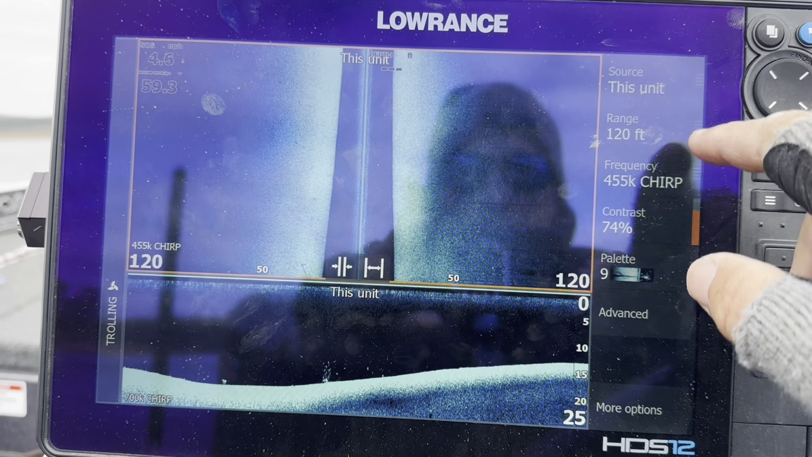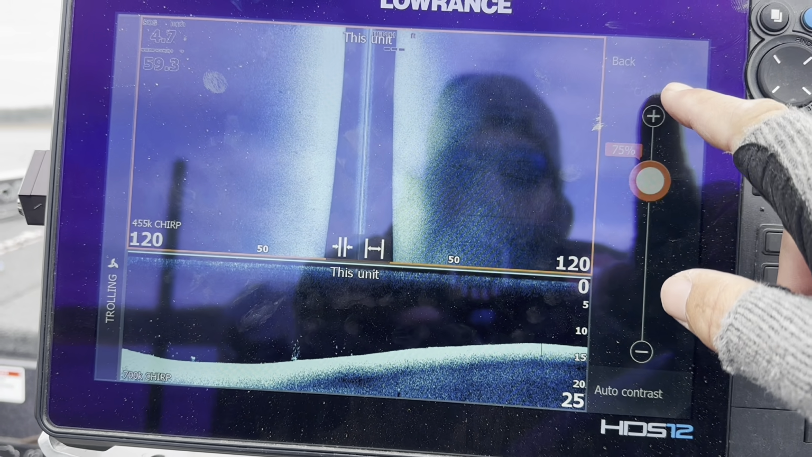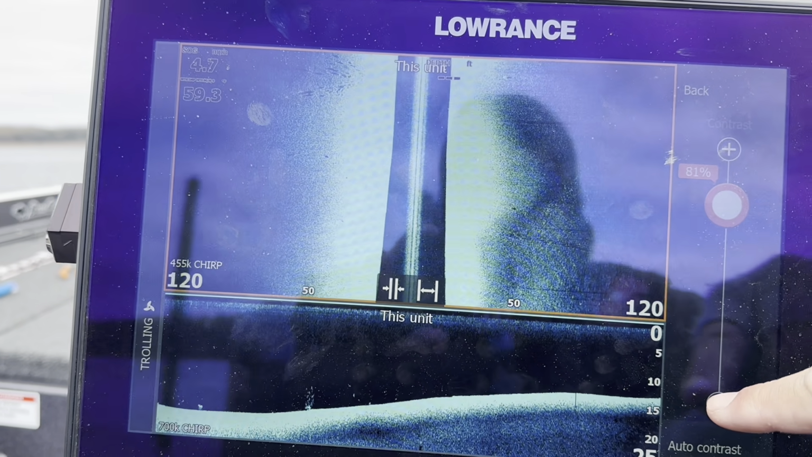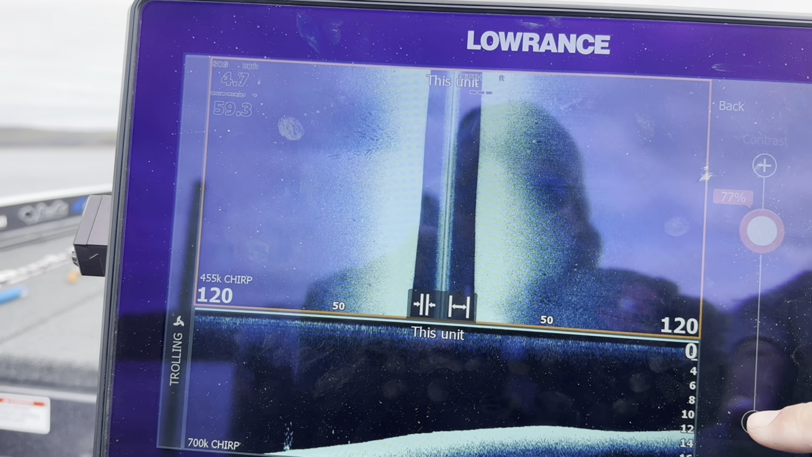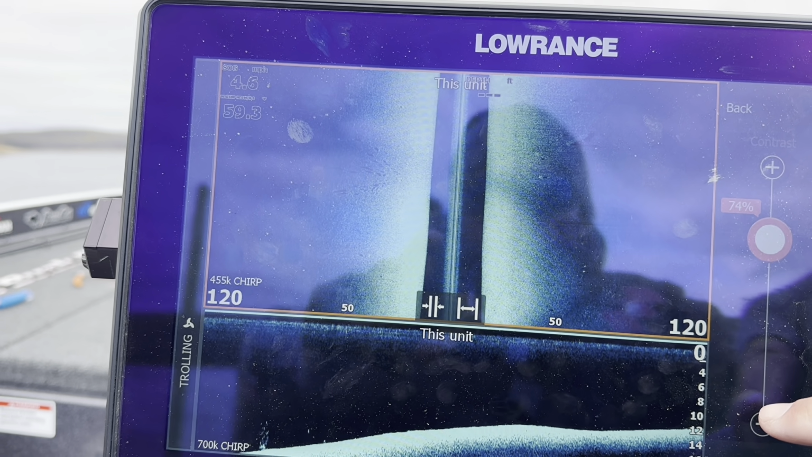In the menu on this unit, you can see the contrast. I turn off the auto contrast, and I'll bump it up or down. If you bump it up here, you can see it starts to wash it out a little bit, so that's too much. But if I bump it back down to where I was, like 77 is pretty good. Actually, I had it at 74.